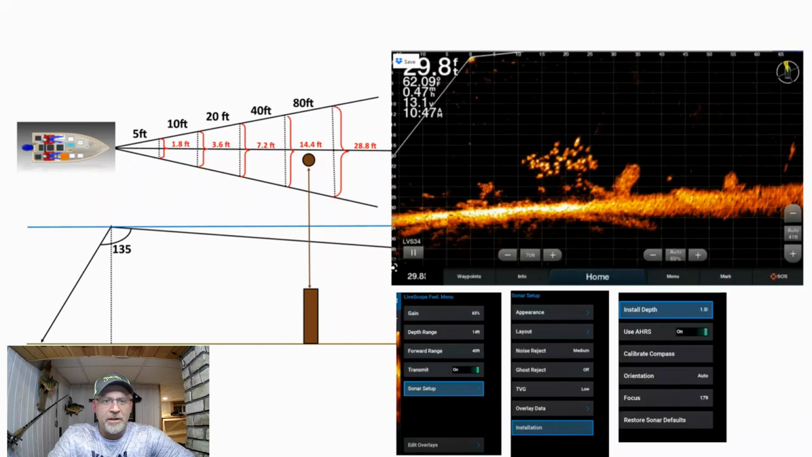So that's the first thing I wanted to show, this particular setup on how your position matters. And I will talk a little bit about some other settings to help you see your lure a little bit better.